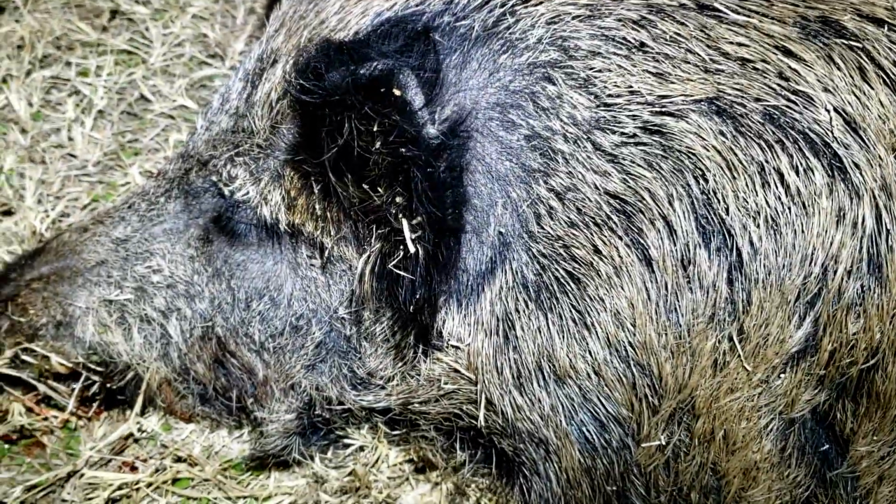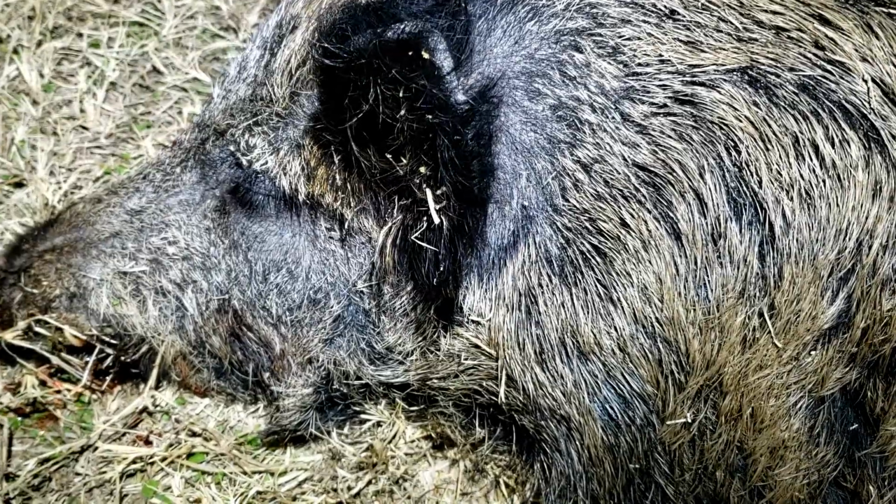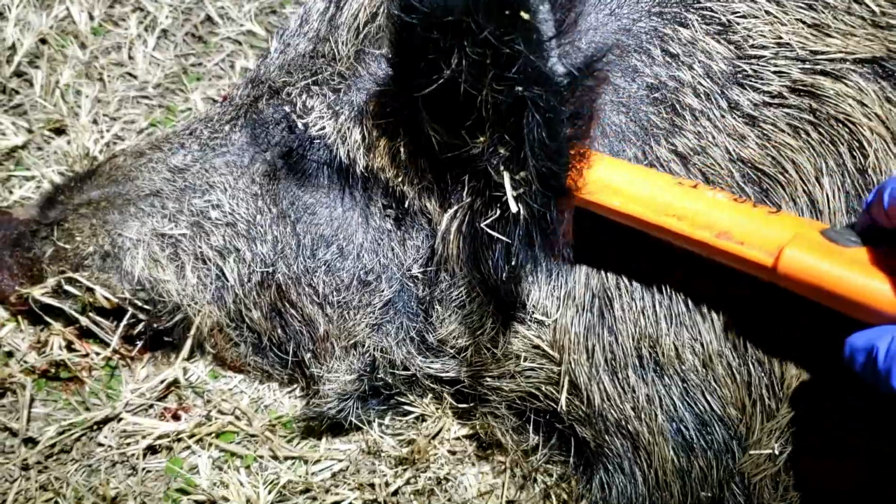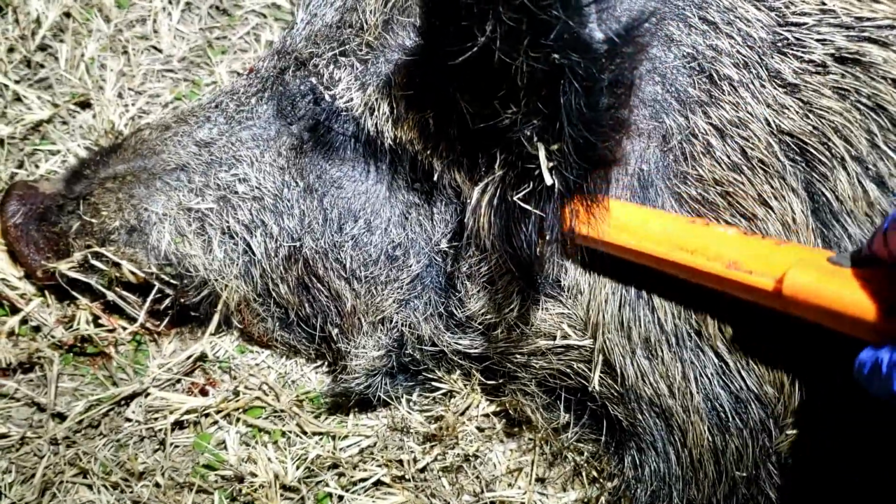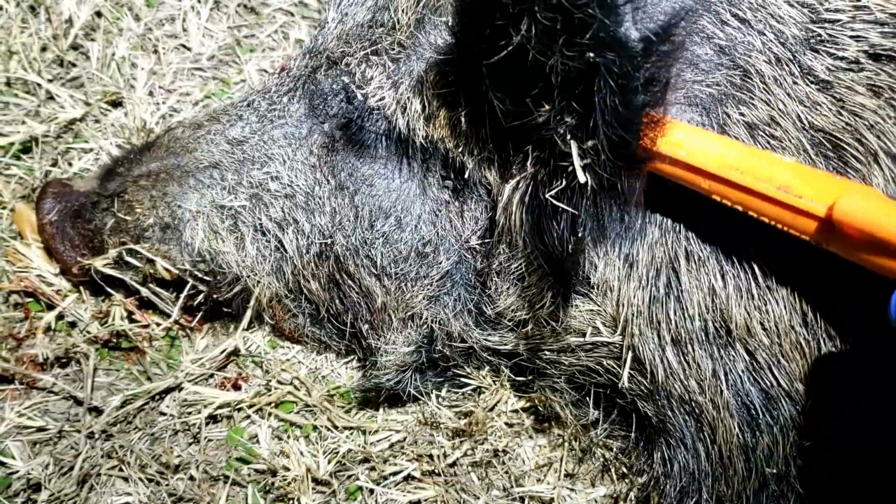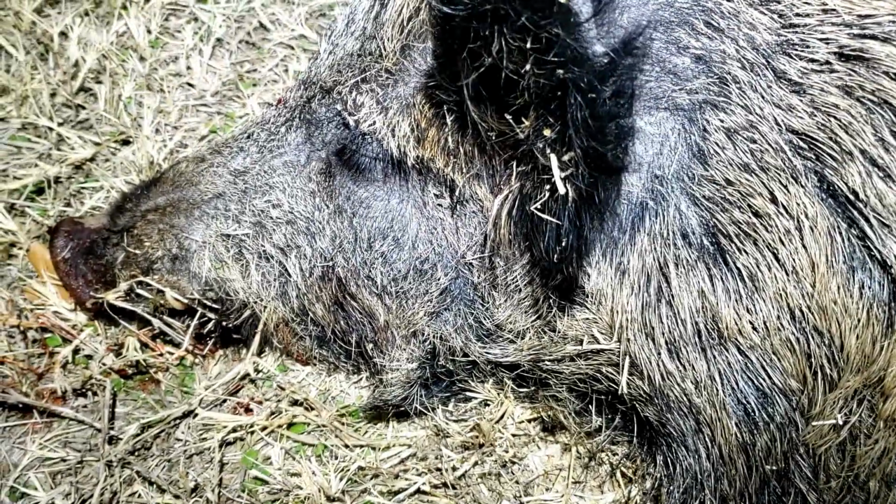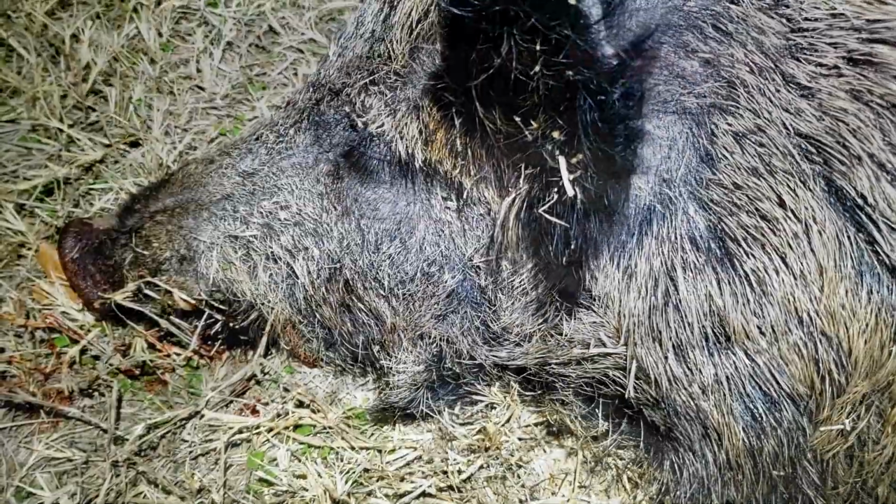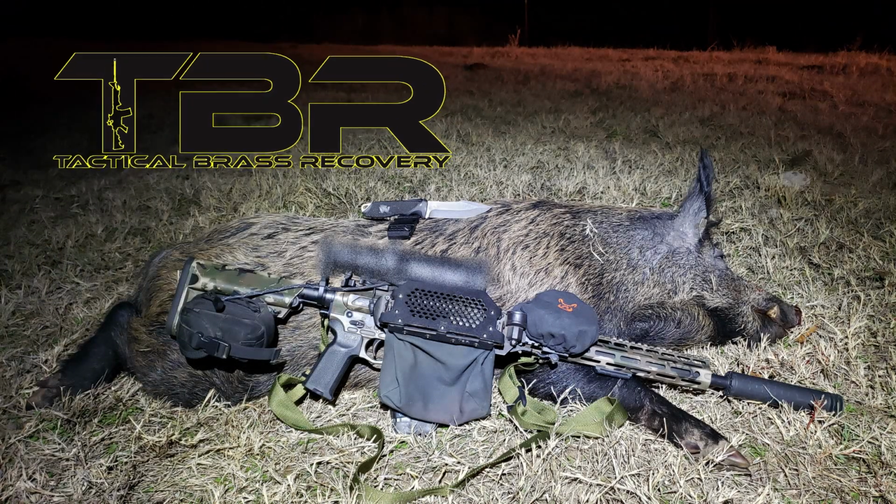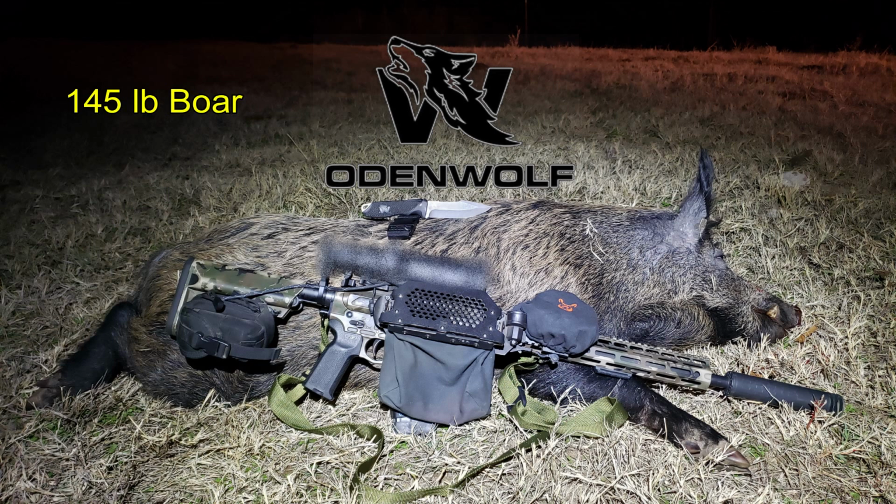You can hear the truck running in the background, but one of the shots, I think the one from the side of the head, came across and is right here behind the ear. That turned out to be a jacket fragment. I have no idea what happened to the lead core. Brass Catcher by Tactical Brass Recovery. The hog turned out to be a 145-pound boar, and I used my Odin Wolf W3 outdoor knife in order to recover the jacket fragment.